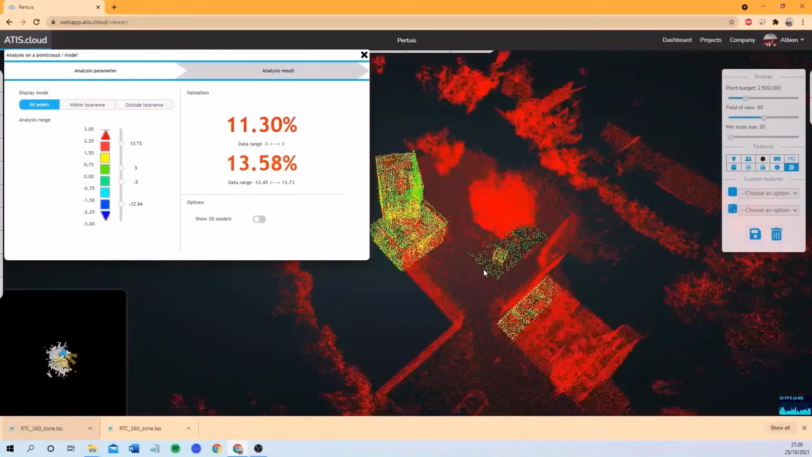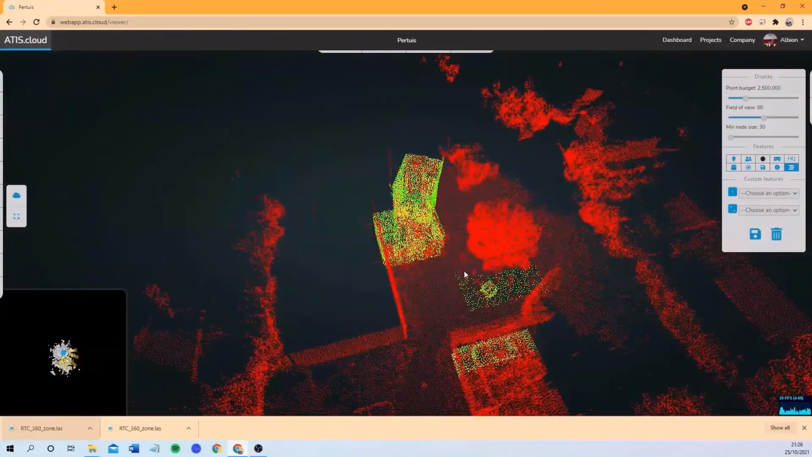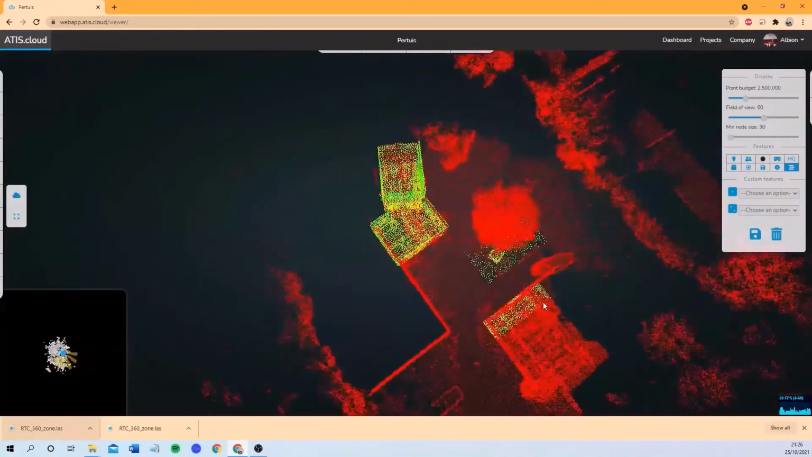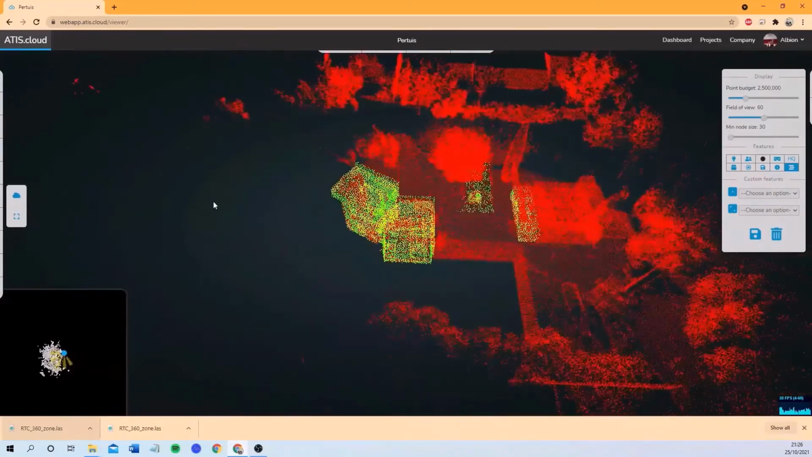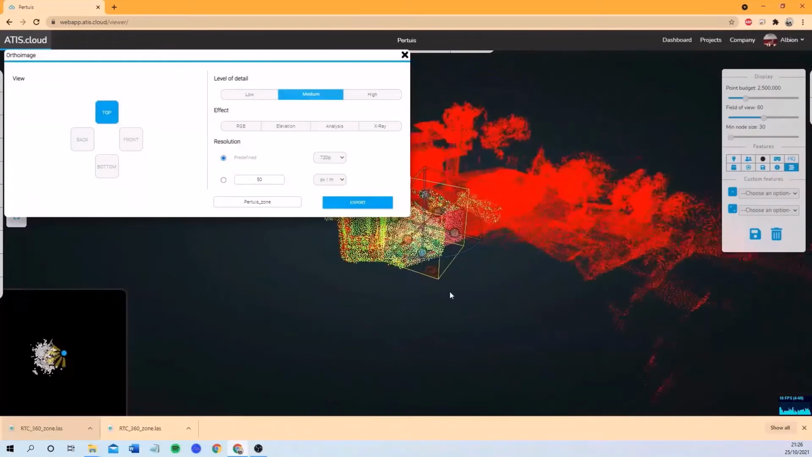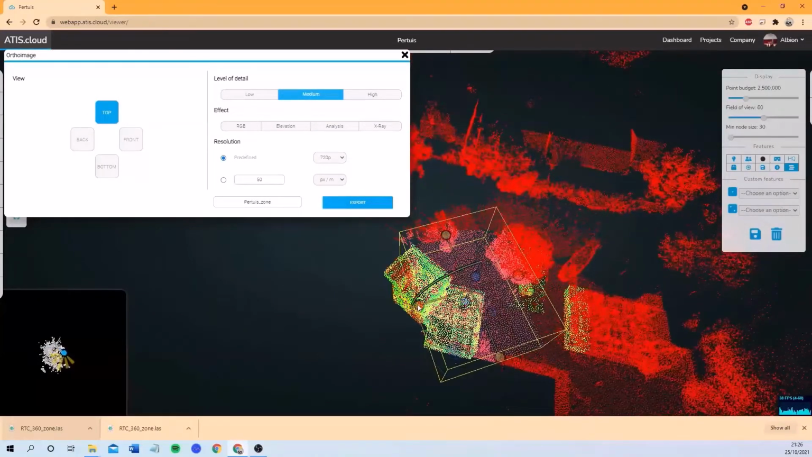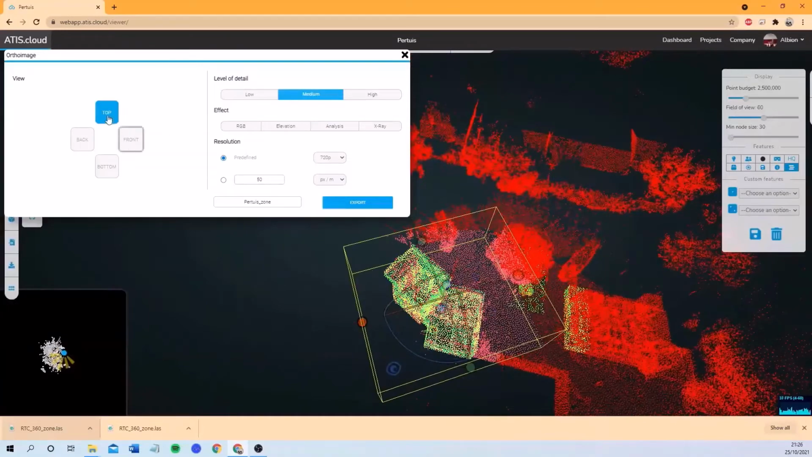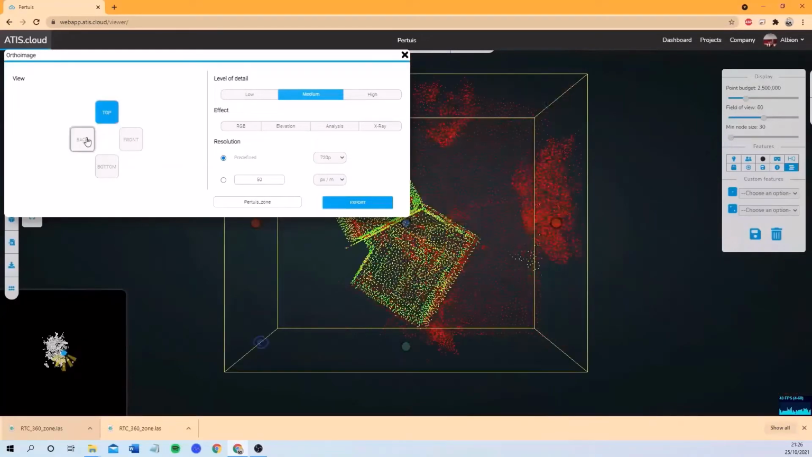Also on ATIScloud, you'll be able to export ortho images. So let's say that I want to export this particular part over there to an ortho image. You click the second option, ortho image. You place the box of the result that you want to export. Let me say that I want this area. You choose the view: front, bottom, top, or back.